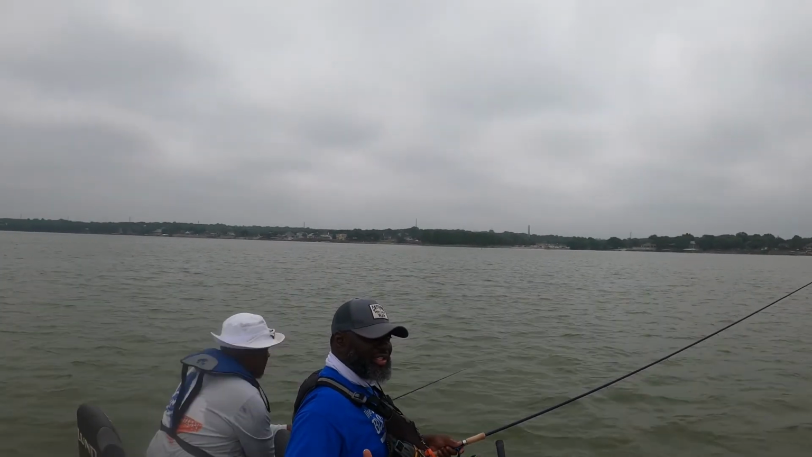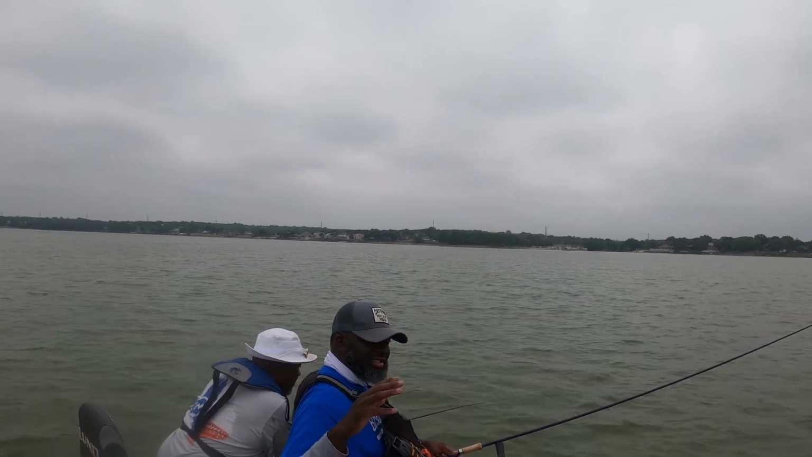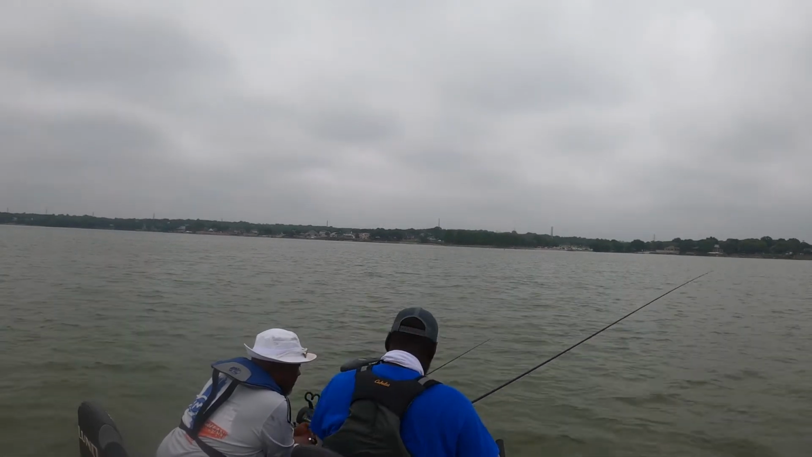Hey, what we doing here, y'all? We're fishing a submerged silo, and it's awesome. I think I took a picture of it already. If not, I'll insert one into the video later on. It's pretty cool looking.